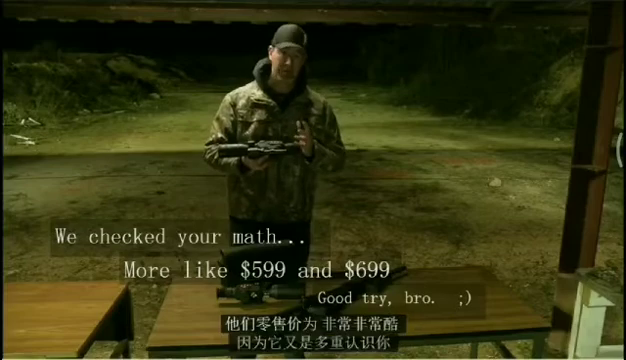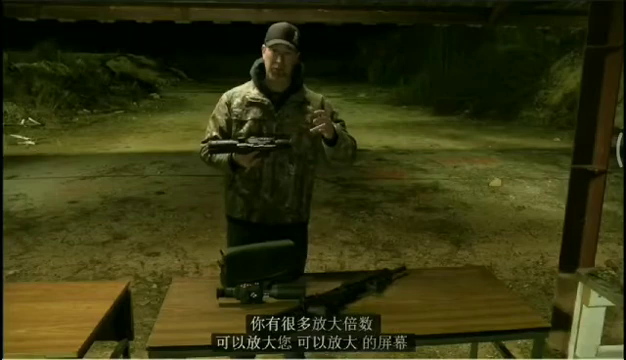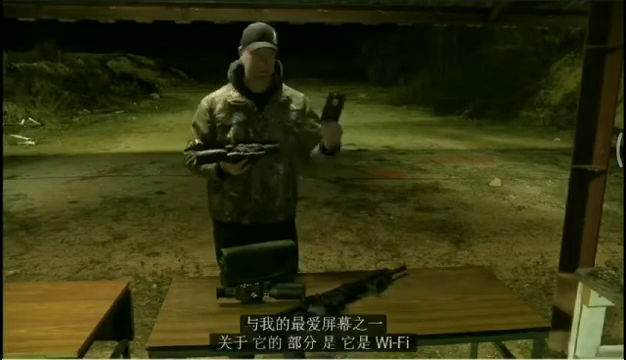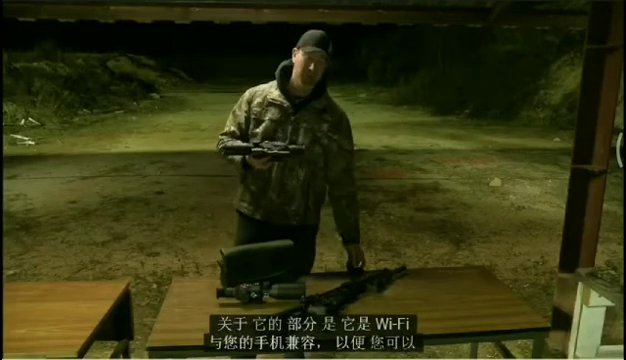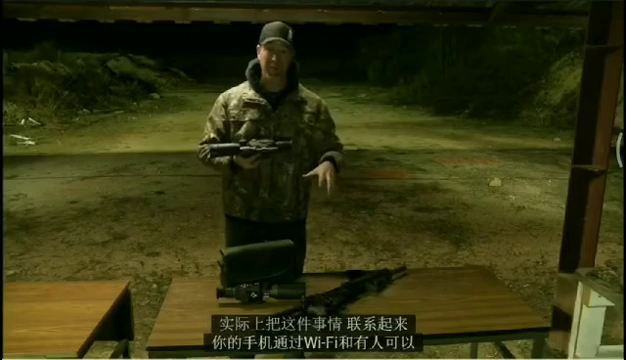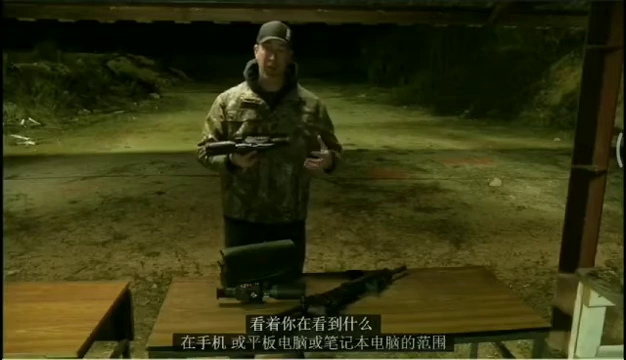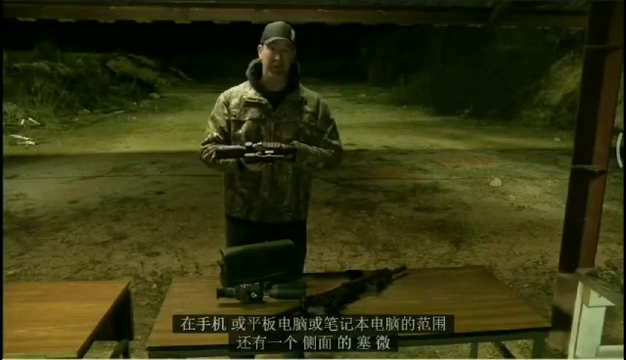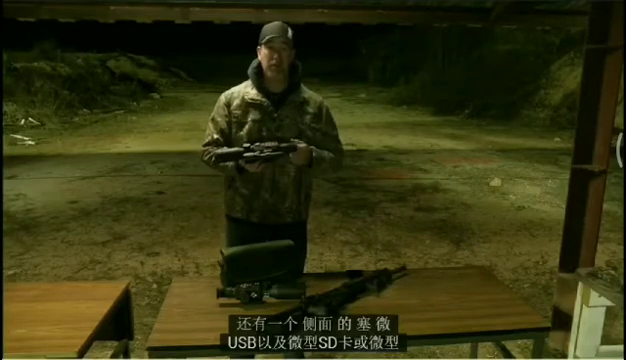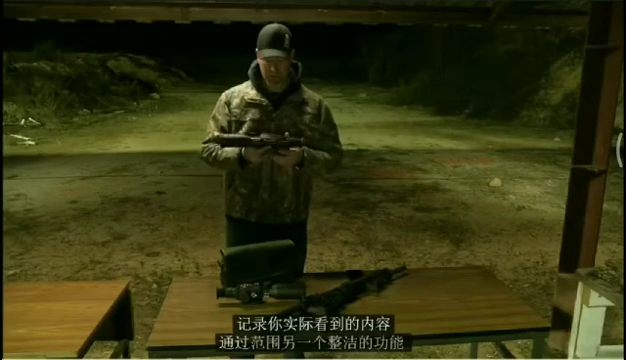Very, very cool because you have a multitude of magnifications, so you can zoom in with the screen, you can zoom out with the screen. One of my favorite parts about it is that it's Wi-Fi compatible with your phone. So you can connect this thing with your phone via Wi-Fi, and someone can be watching what you're seeing through the scope on a phone or tablet or laptop. There's a plug on the side for a micro USB as well, and micro SD cards. So you can plug it in and record what you're actually seeing through the scope.